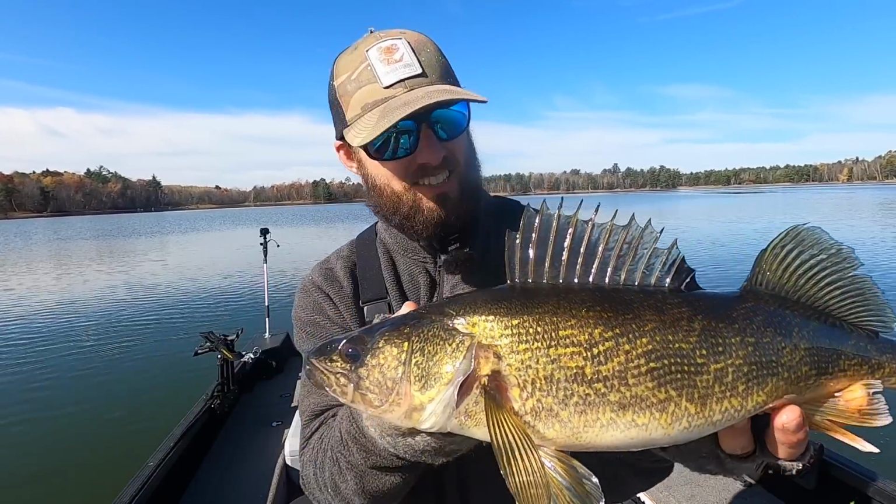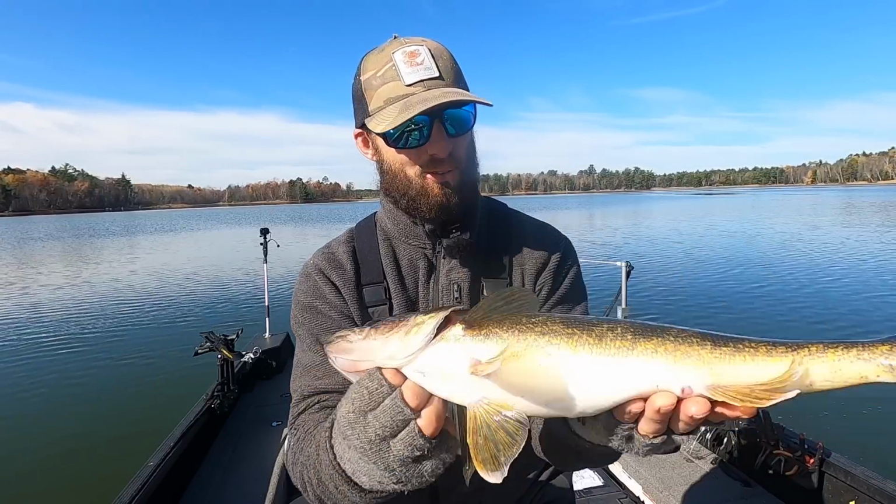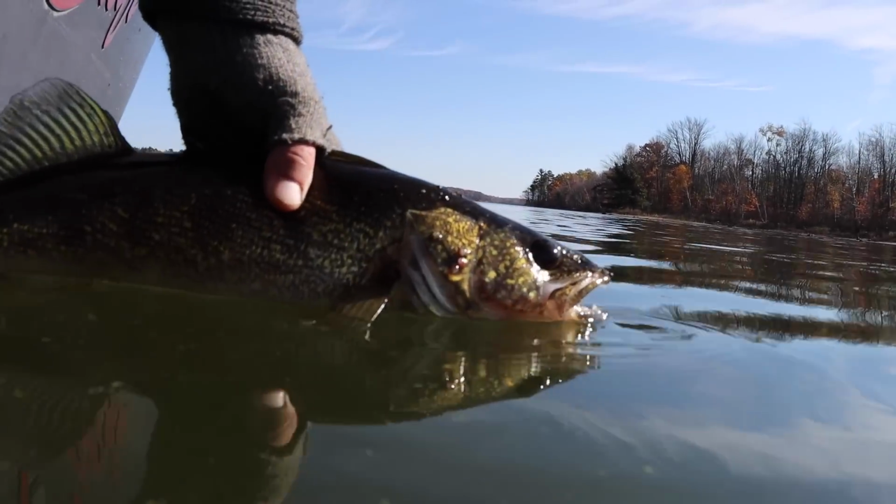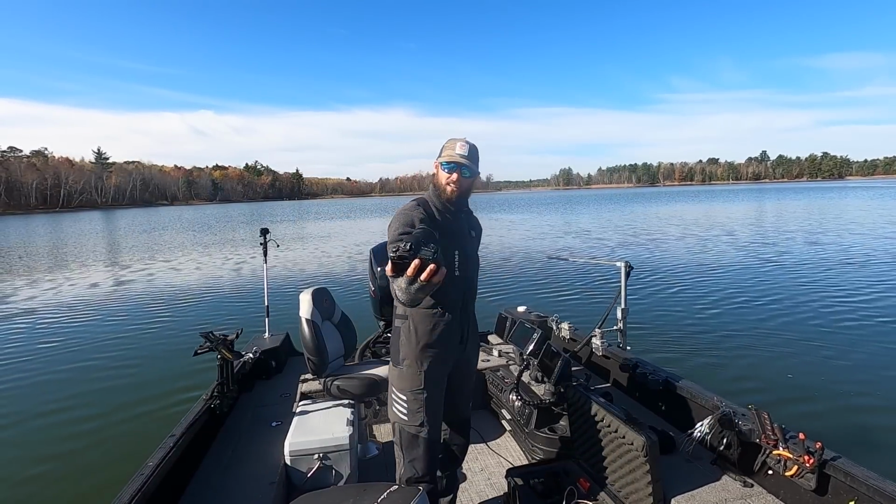Dude, that is as good as it gets right there. Fall walleyes, mega shallow water, right in the slop, and they're loaded up here. That is definitely a nicer fish that we're after right there. See you later, buddy. Oh, it's as good as it gets right there. Look at that, and there he goes. Dude, we are having a good time. There's obviously water on the lens.